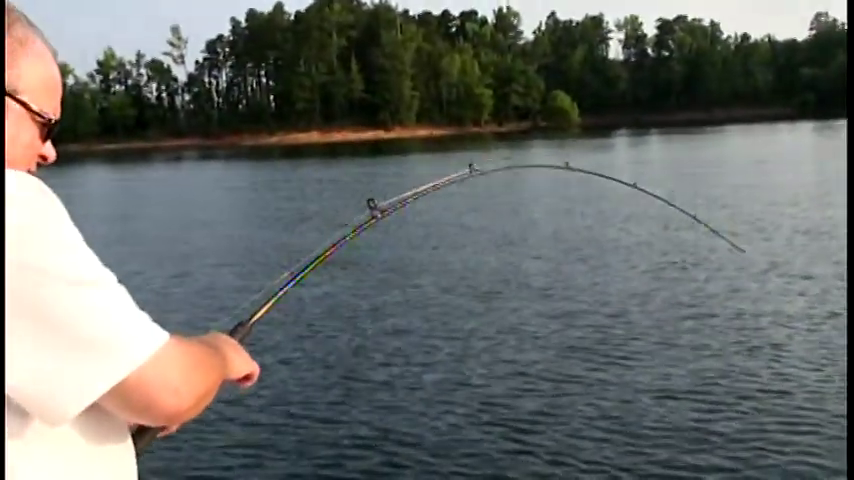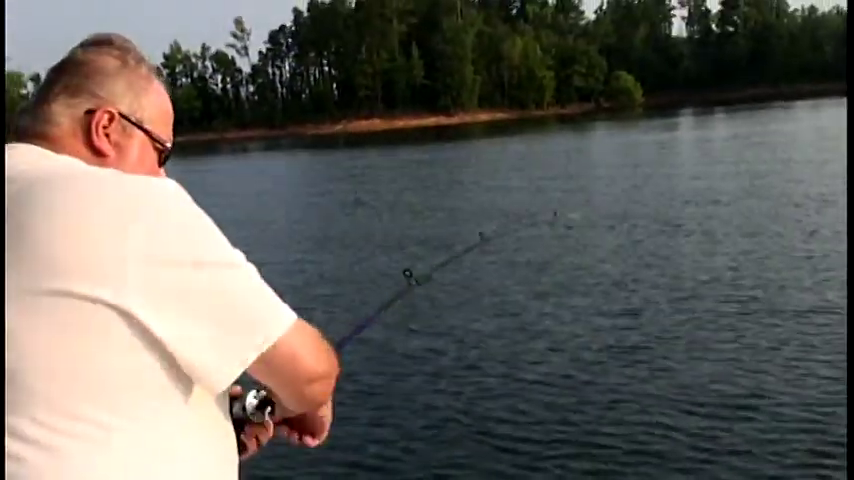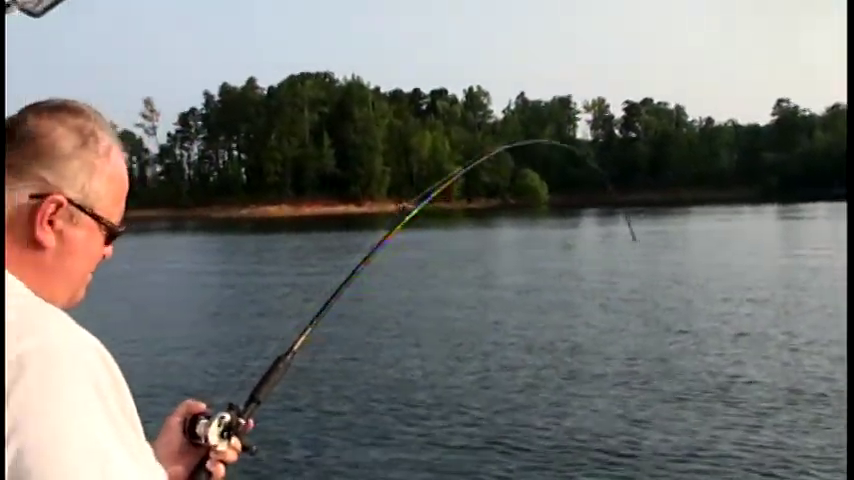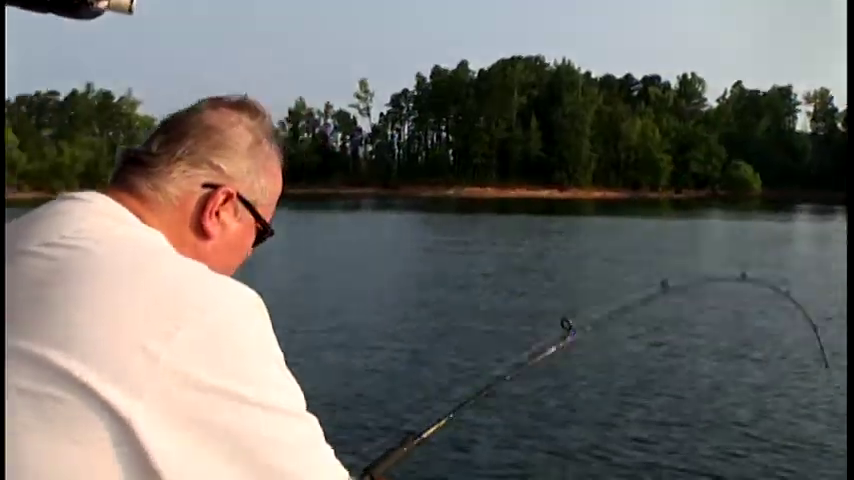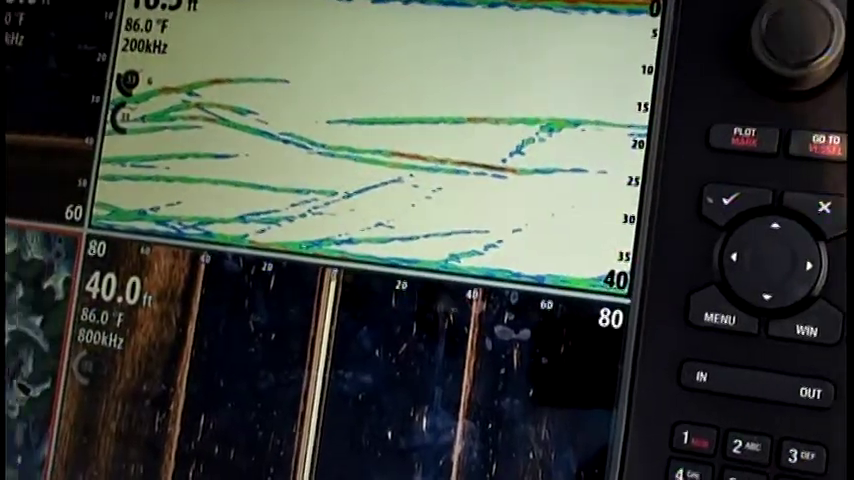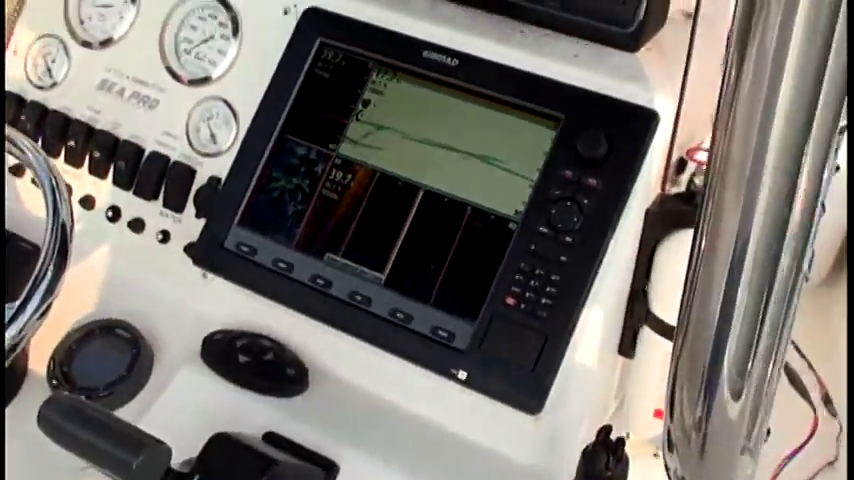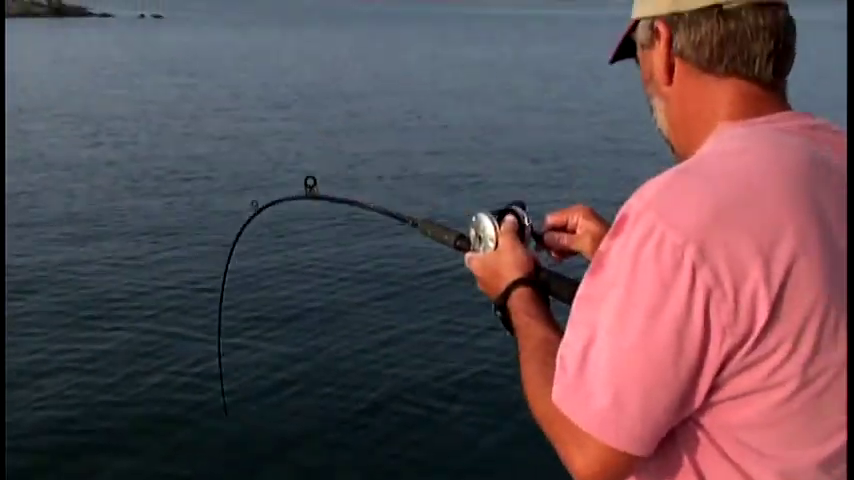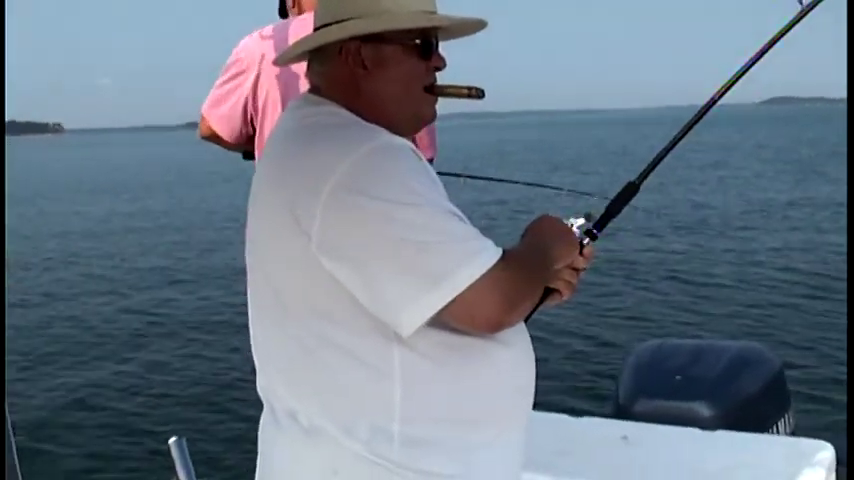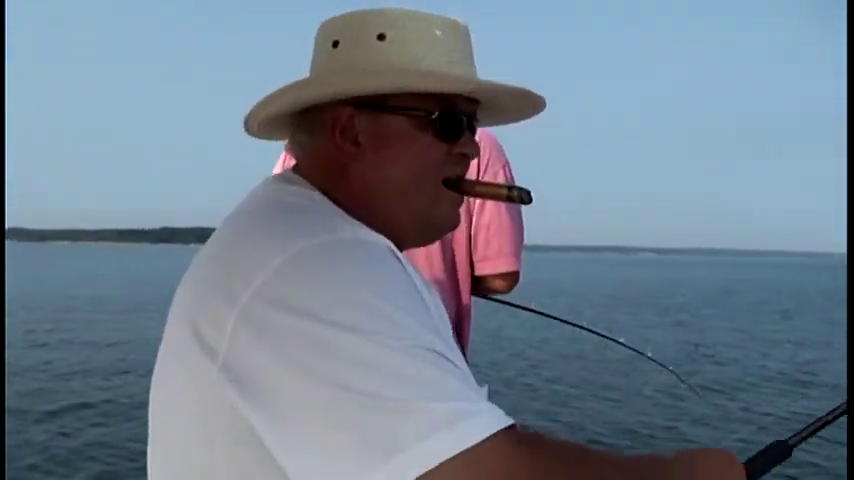See what I mean? I'd like to bring him in. Yeah, so he doesn't want to come in. He just thinks he's big. Yeah, apparently. He thinks he's a mama. Very nice. I say there's some fish here, son. Watch the trolling motor right there. We knew they were there.